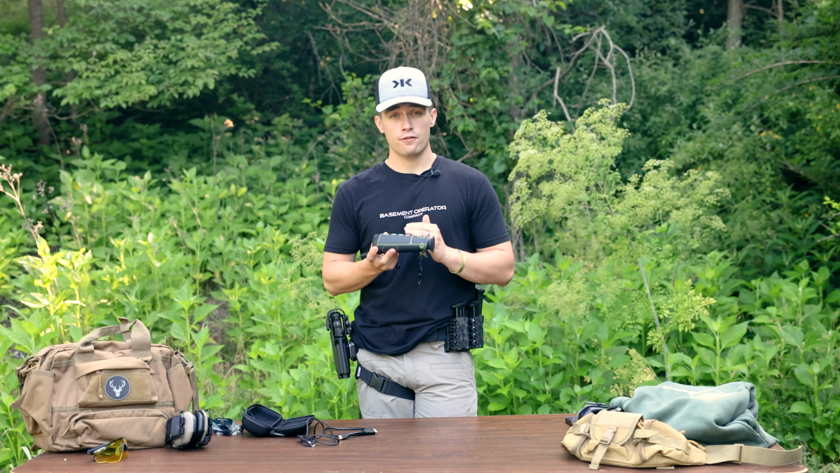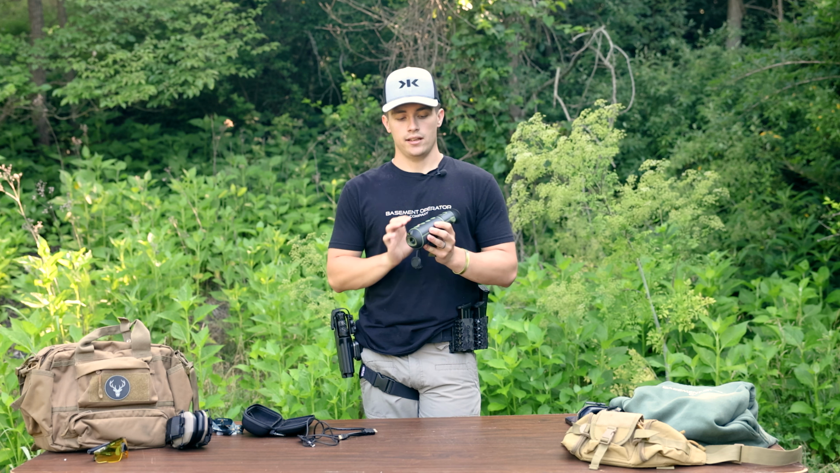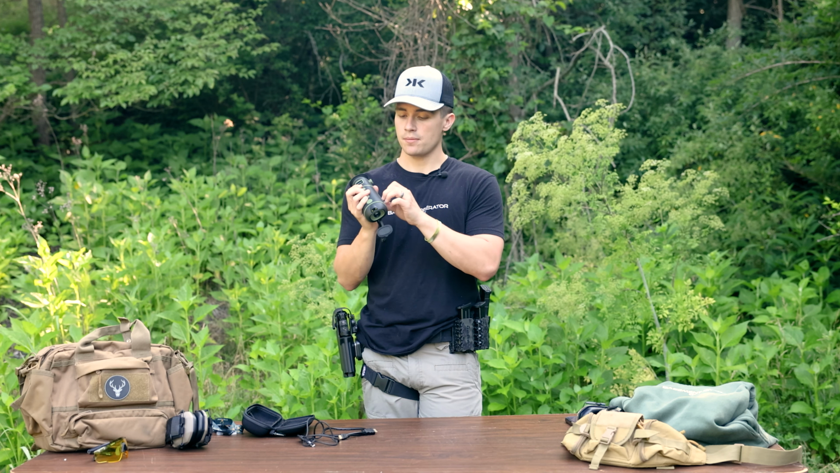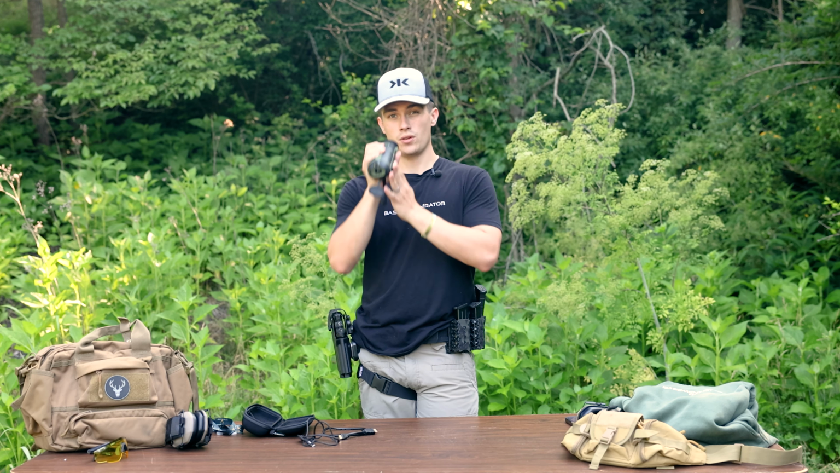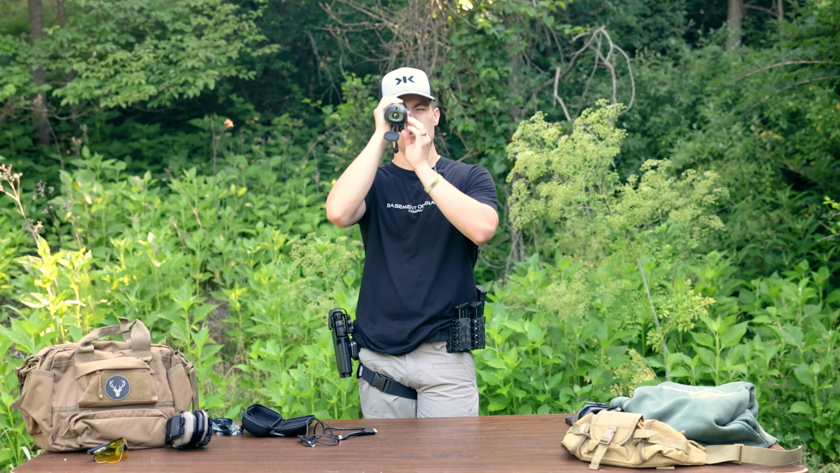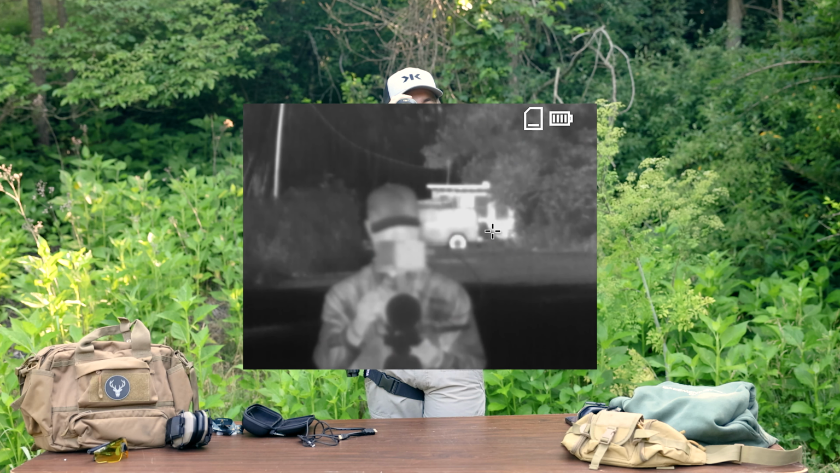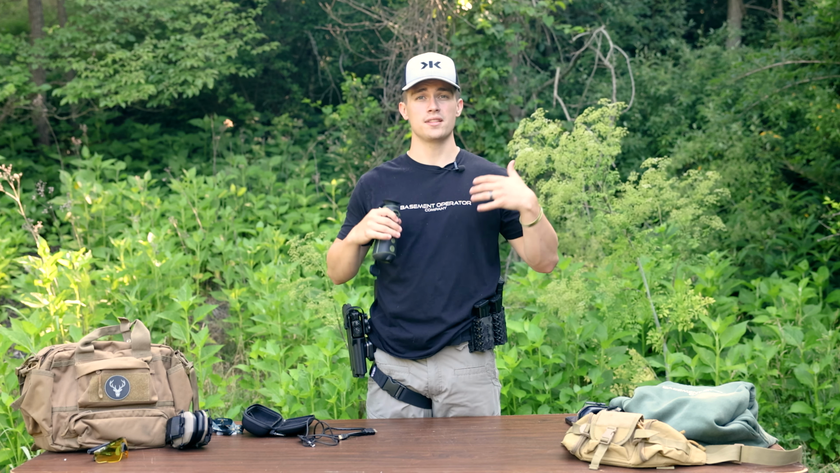This does have photography capability. You can't do video or anything, and it does come with a 16 gigabyte micro SD card, so you can take your photos of the stuff. I'll pop up photos of my cameraman right here, and then I also will pop up some photos of me doing the testing.